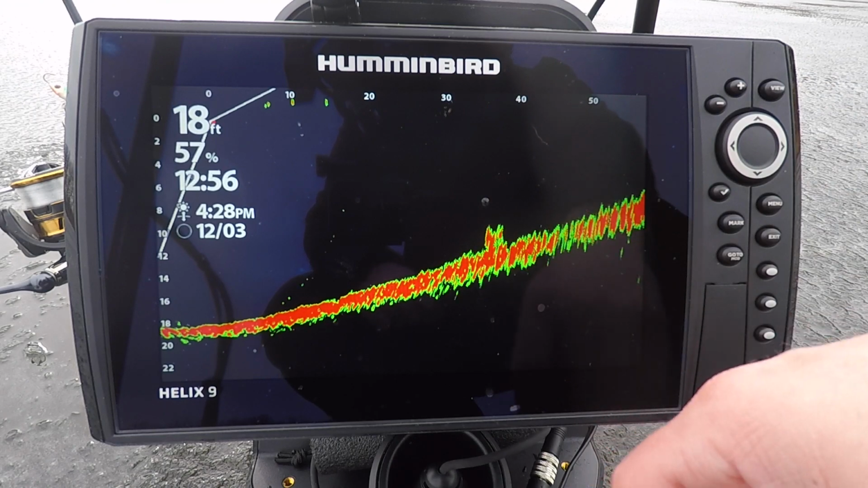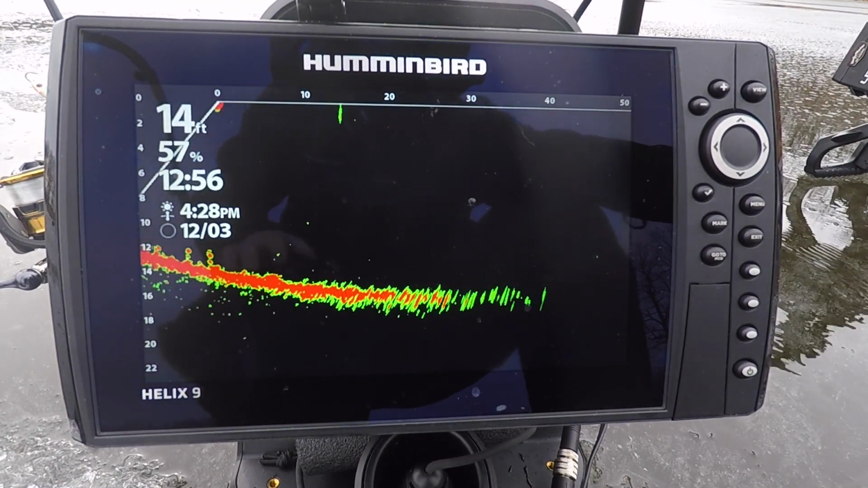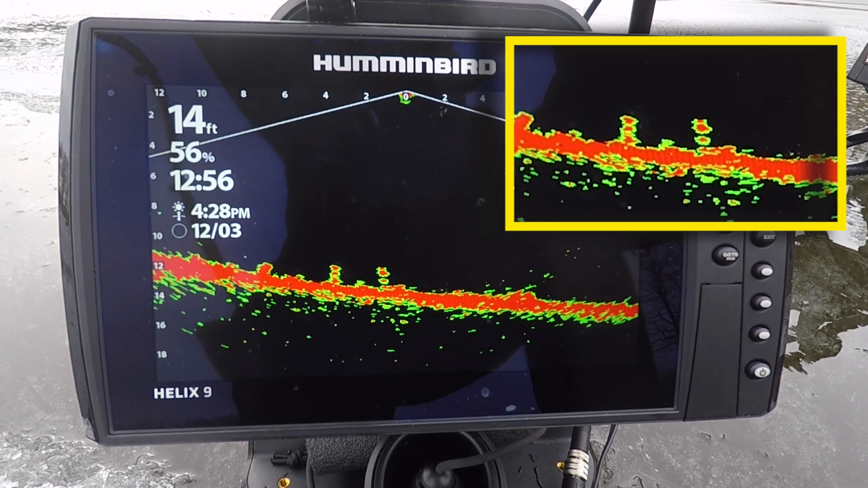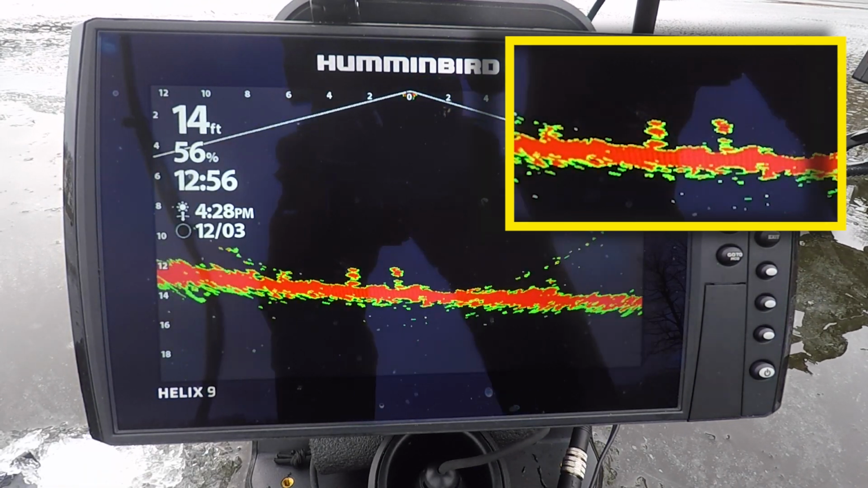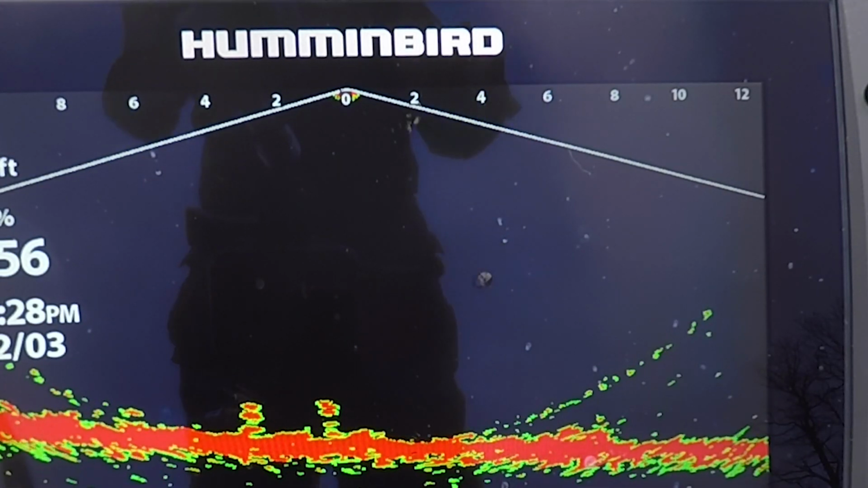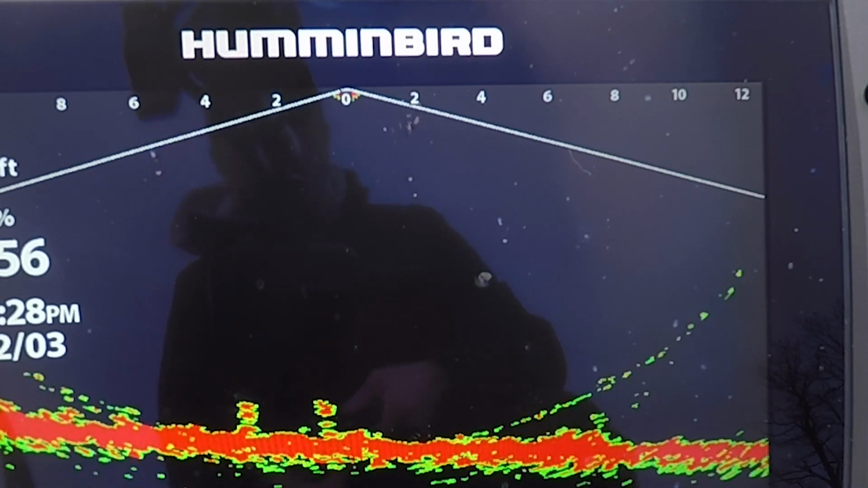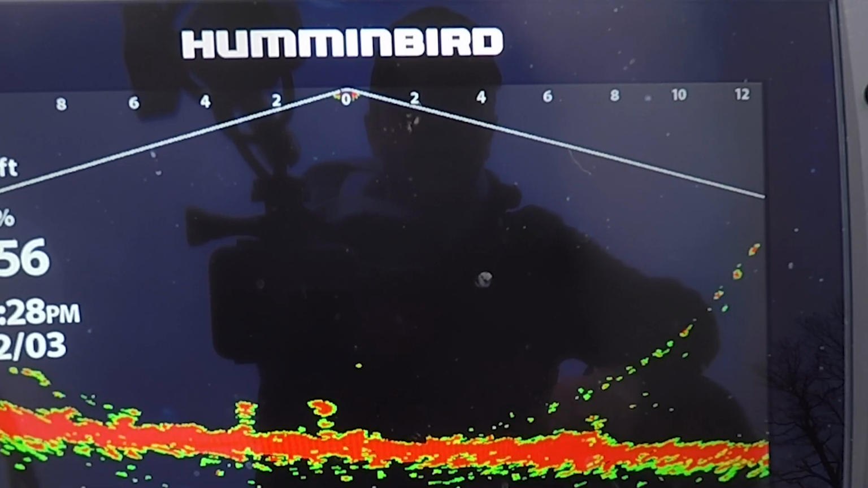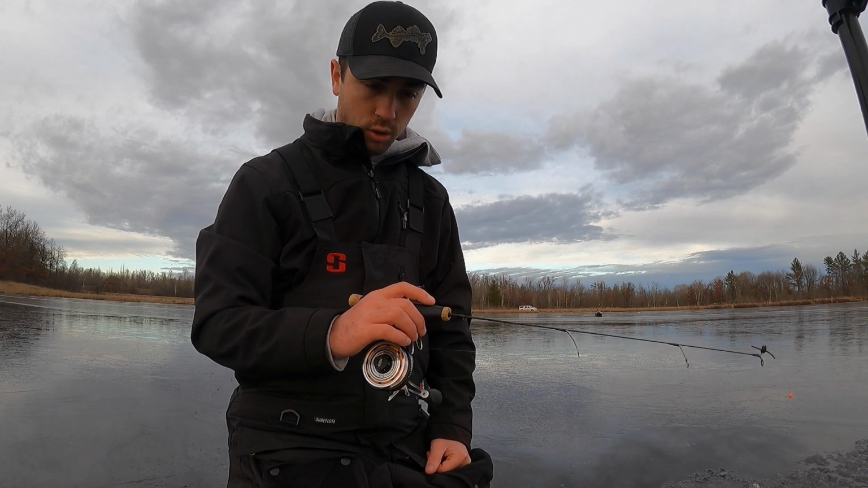I think we're gonna be close enough with that last hole. That could be crappies. I'm not 100% sure. We're gonna drop some baits down and see what we got. All right, let's see if we get snapped here. Dang it, just moving slow.